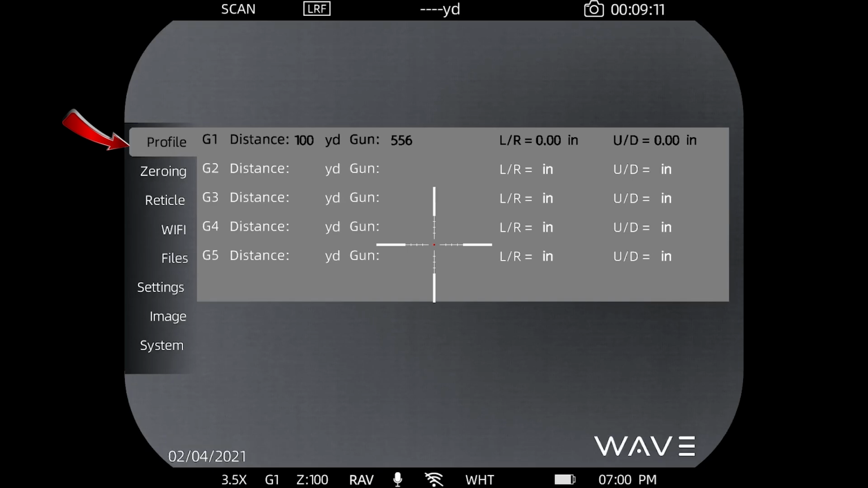Now, we've put a lot of effort into giving the user good, usable information in our profiles. Having multiple profiles is not unique to us, but the way we display it is really cool. So in gun profile 1, I have this set up. You can see the zero distance of that profile is 100 yards.